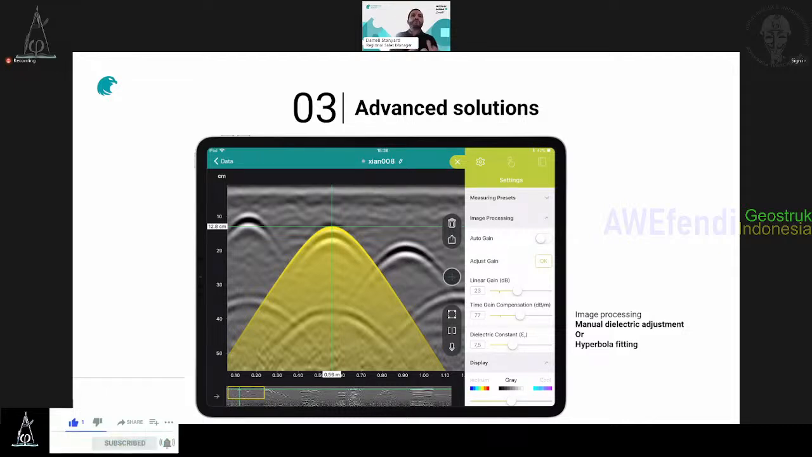Okay. If you know the concrete characteristics, or you can use what we call hyperbola fitting. That's really a nice feature. You go to some object and you fit the hyperbola in yellow onto the real hyperbola that you have, and the dielectric will be adjusted following that. Correct. And this is very easy to do.